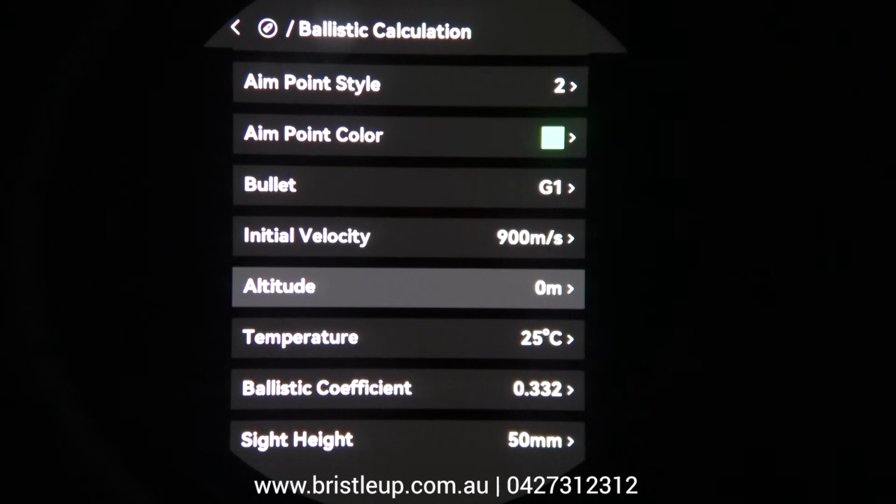Now, to get this ballistic information, you can usually get it online. There are apps for it as well, and you can go out in the field and do your own measurements as well. Sometimes it's on the back of the box. They're not always accurate, so the key is to get the right information. So some of the guys online and the apps will have probably a more accurate measurement.